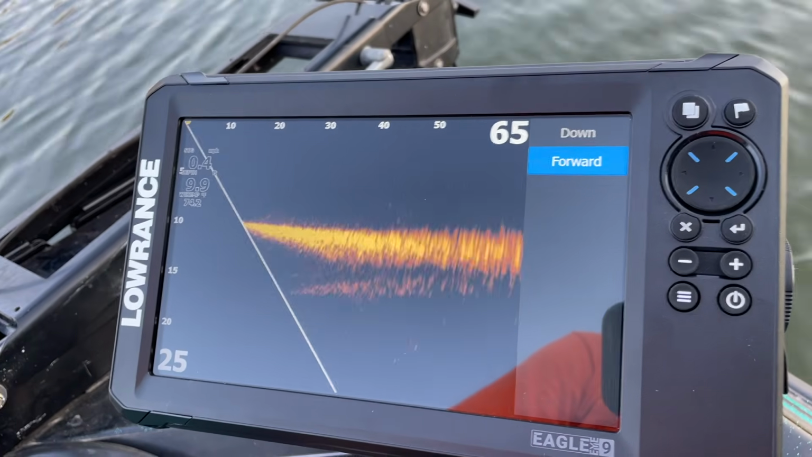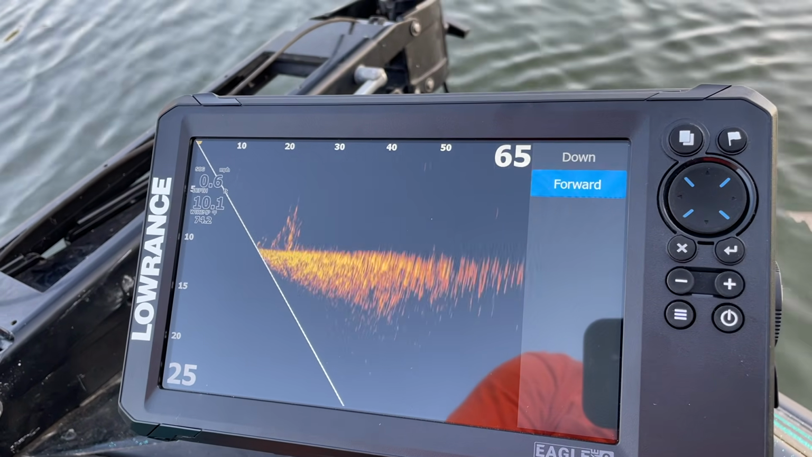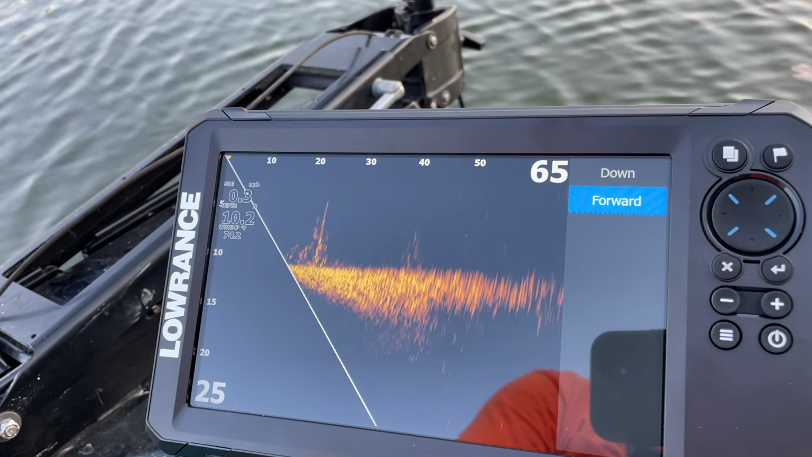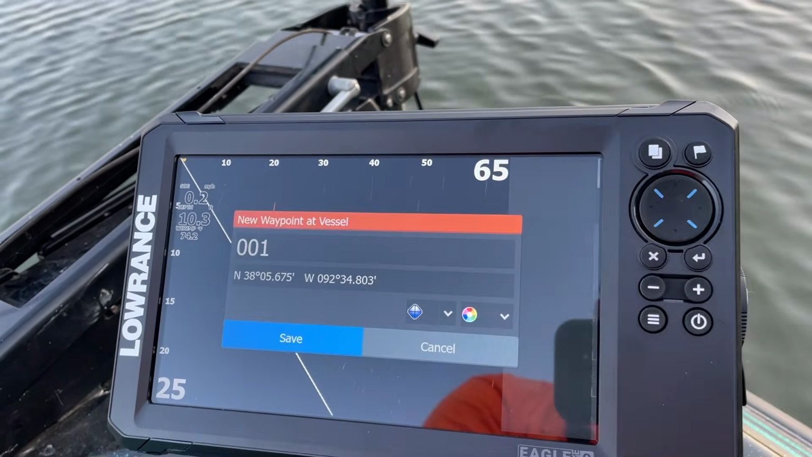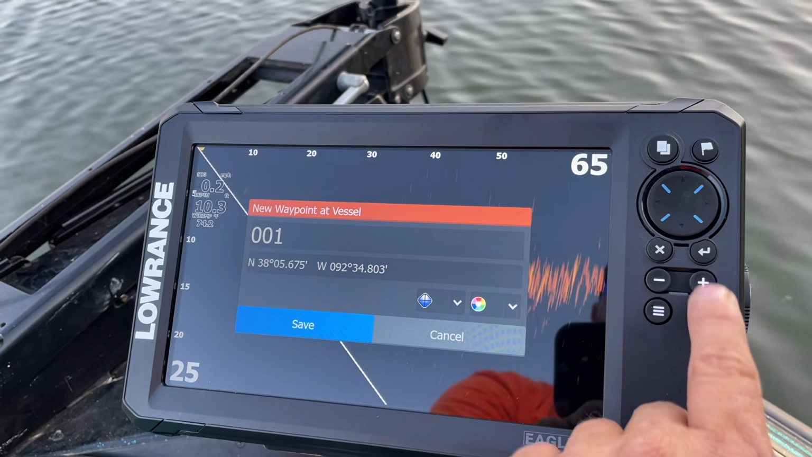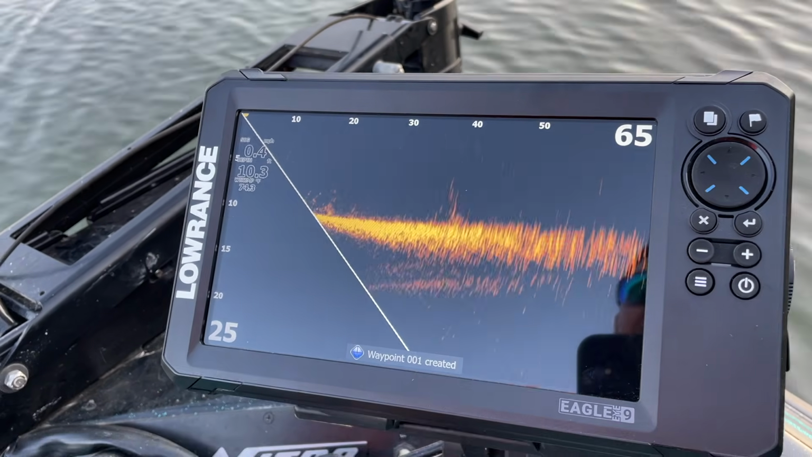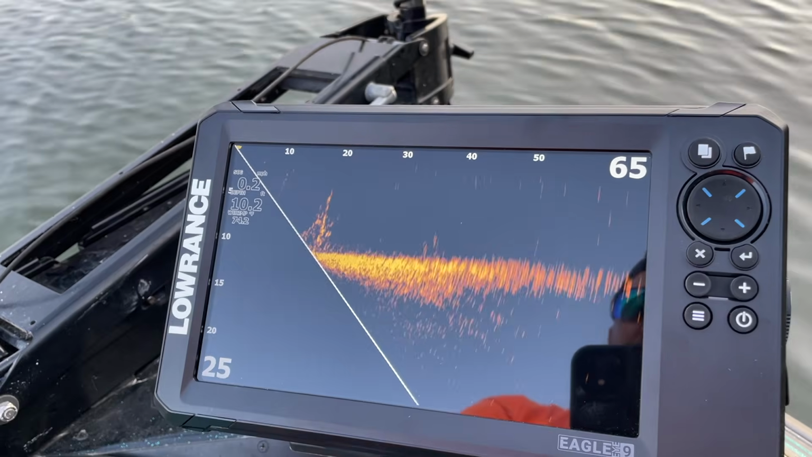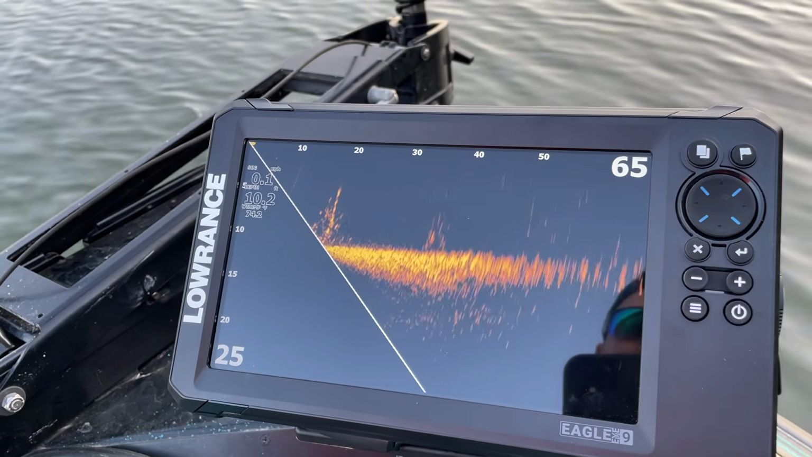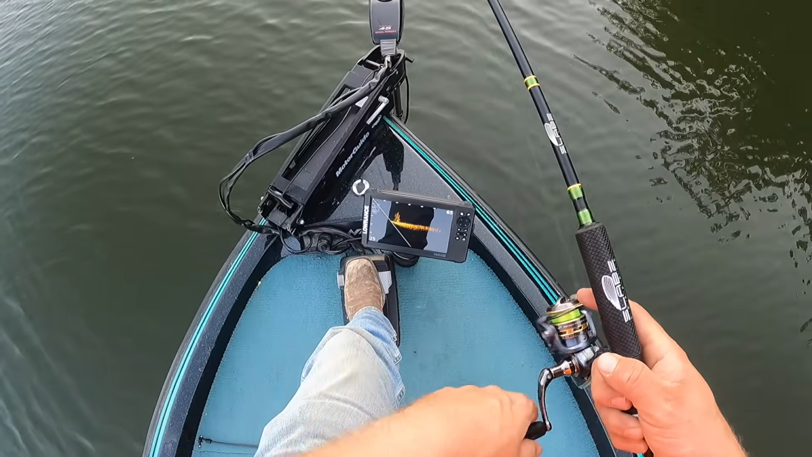Let's go find some brush piles. All right, we found some brush in here. Right in there. Looks like a brush pile, and then another one right here. I'm gonna go ahead and save a waypoint. It's that easy. So I marked my first brush pile. There's two right here. Look at that. Looks like there's fish right there on top. Let's fish that. Yep, that's a fish. Brush pile looking good right there.